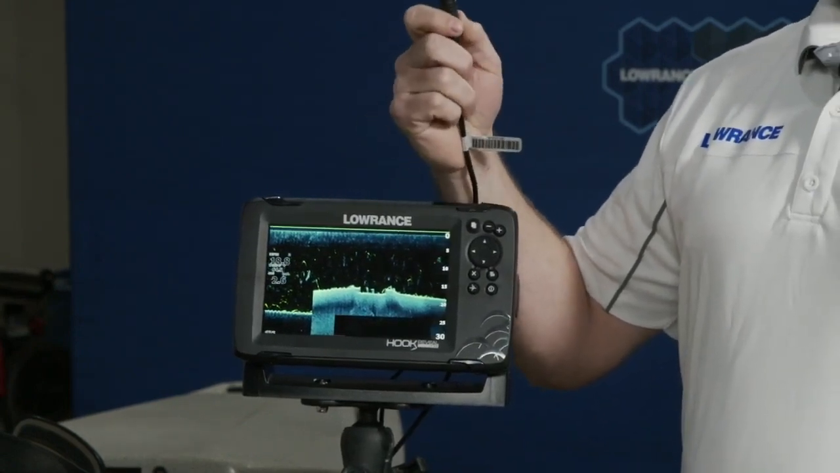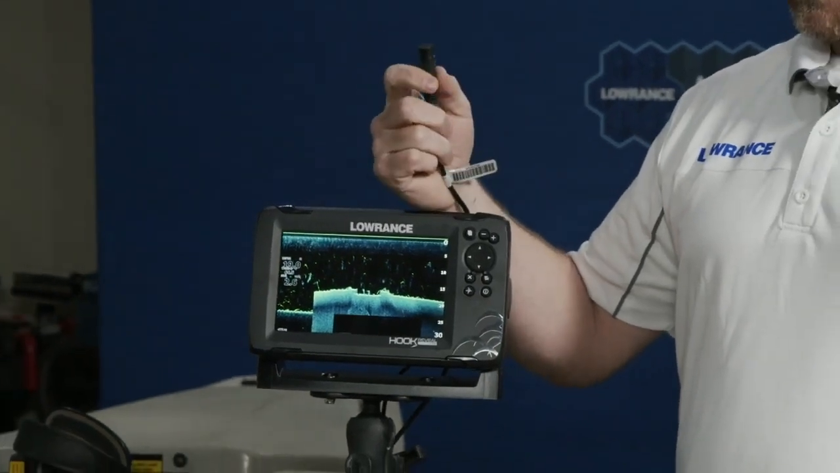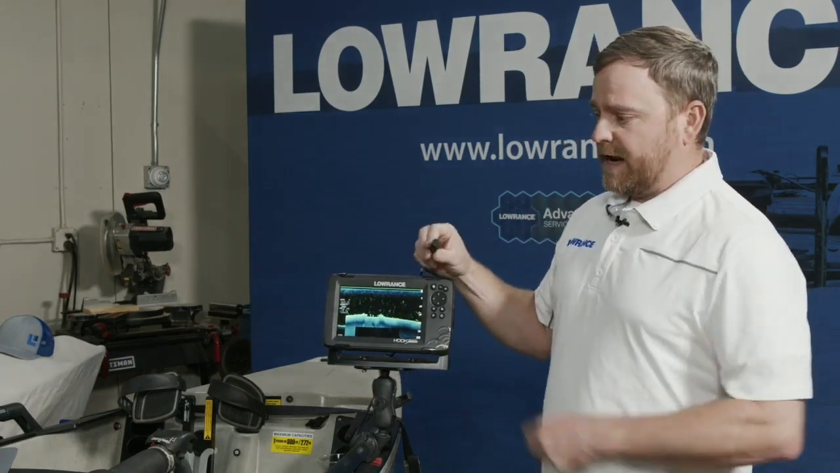But you could take a transducer from an HDS or a TI or an older LCX install. You could take a transducer from your XI5 trolling motor, your X5 trolling motor, your Lowrance Ghost trolling motor, anything you have that has an adapter. We make an adapter to go from this plug to a 7-pin transducer or to a 9-pin transducer.